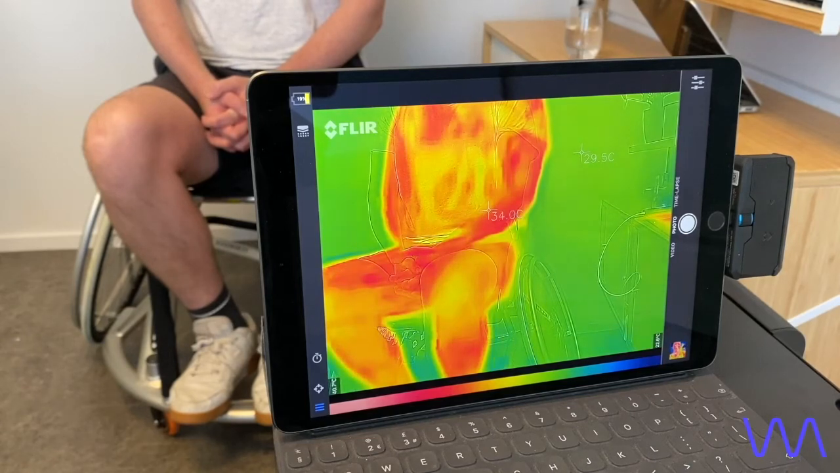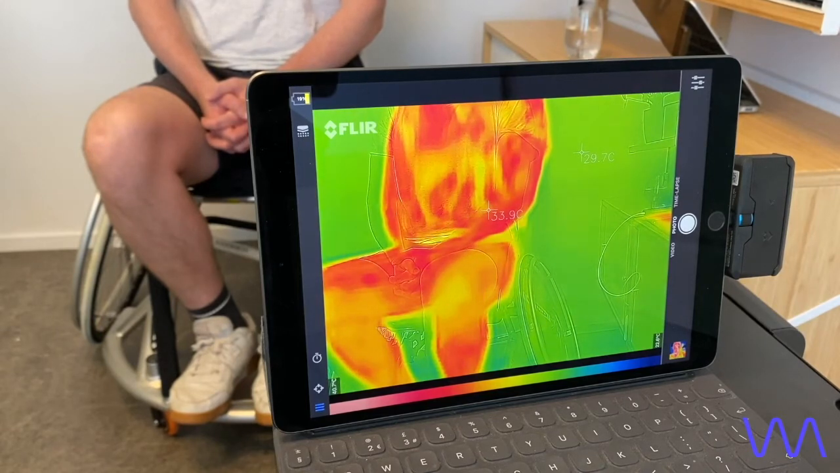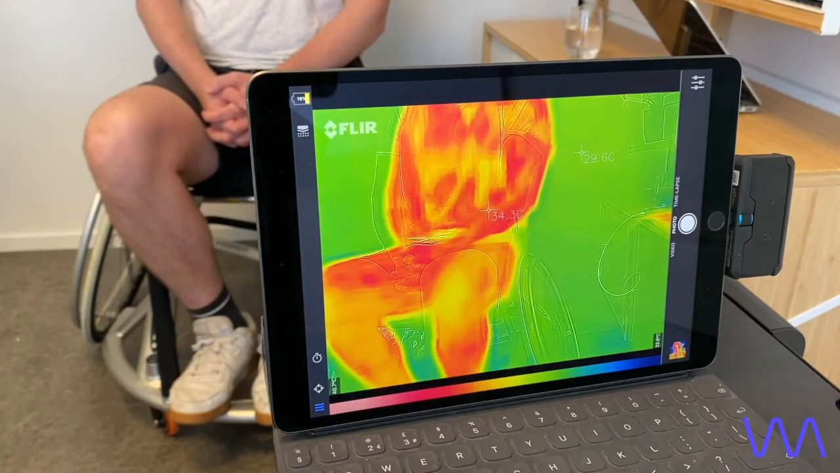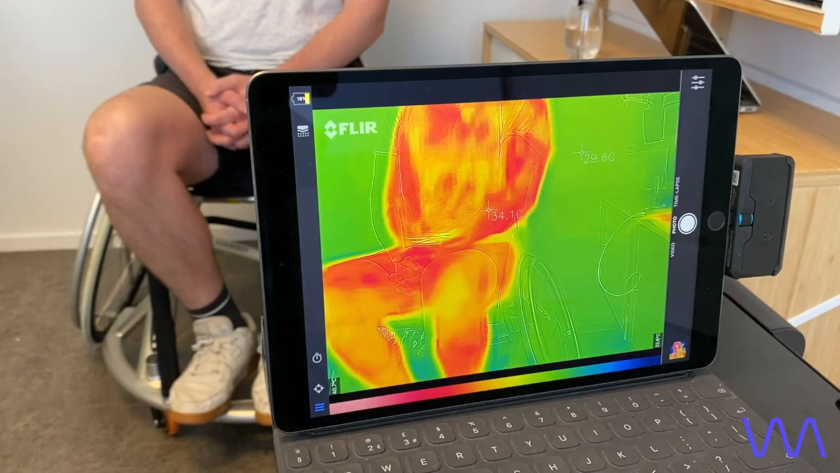We've shown, and other researchers have shown, that the backrest itself can rise up to 10 degrees in half an hour, while the skin temperature can rise about 2.2 degrees in half an hour. Now, 2.2 degrees might not sound like a lot, but it is in terms of body temperature, because skin temperature will have an influence on your core body temperature, and even the slightest difference of half a degree or 1 degree can hugely affect how a person operates and functions. So we'll see you back in half an hour to see the difference in temperature.